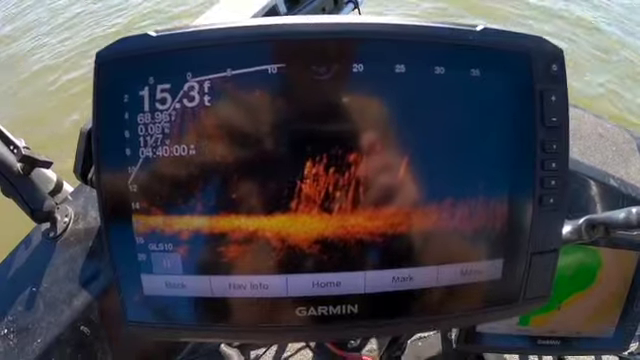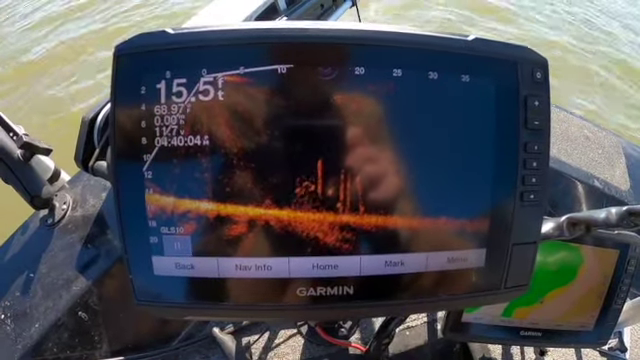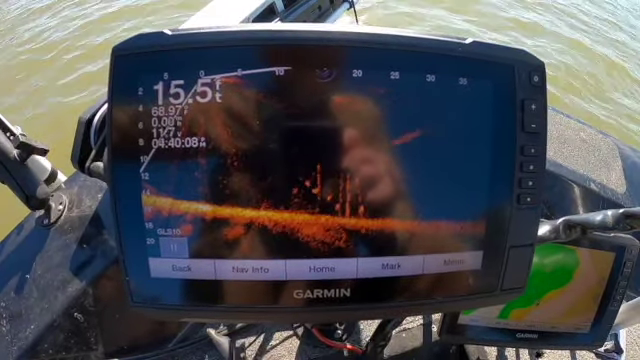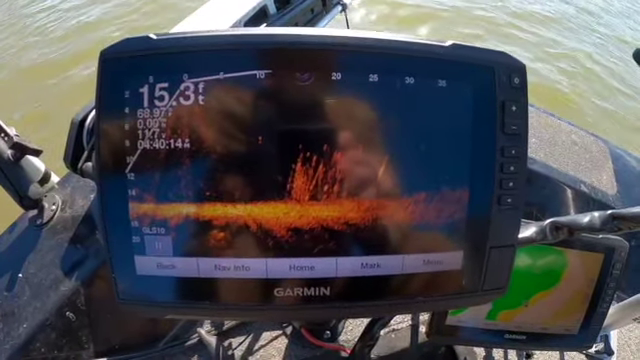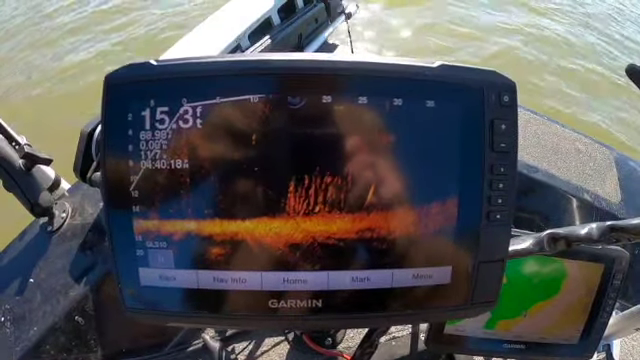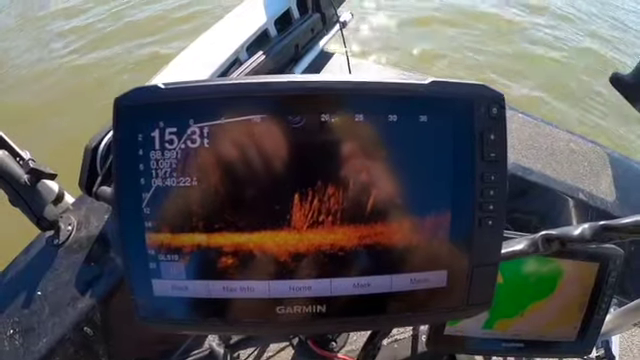I don't know if you can see all that, but right there you can see there's a few down low. They're almost impossible to catch because you got a stake bed, and them hooks like to catch the stakes a lot better than the fish if they have a choice. Anyway, we're gonna see if we can catch one here.